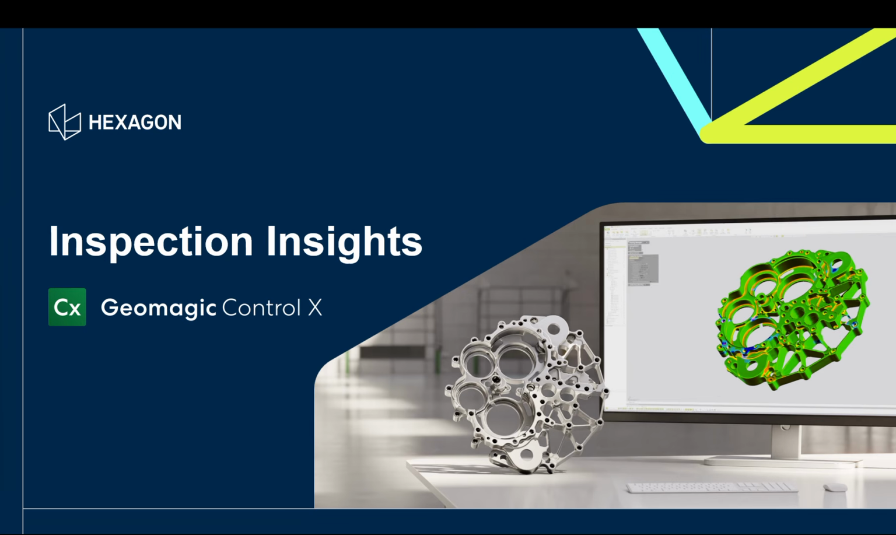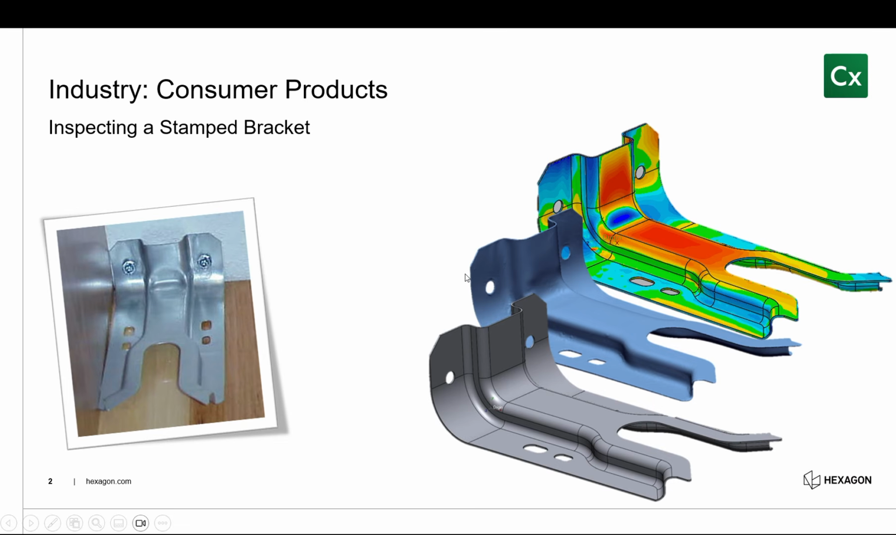We have a few different applications lined up over the next month or so, and today we're going to focus on a consumer product application, specifically a stamped bracket. We're going to cover lots of different applications; this is just one of them.